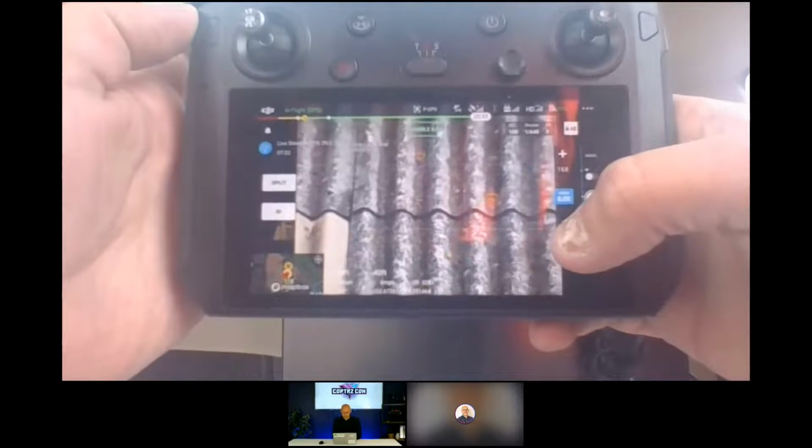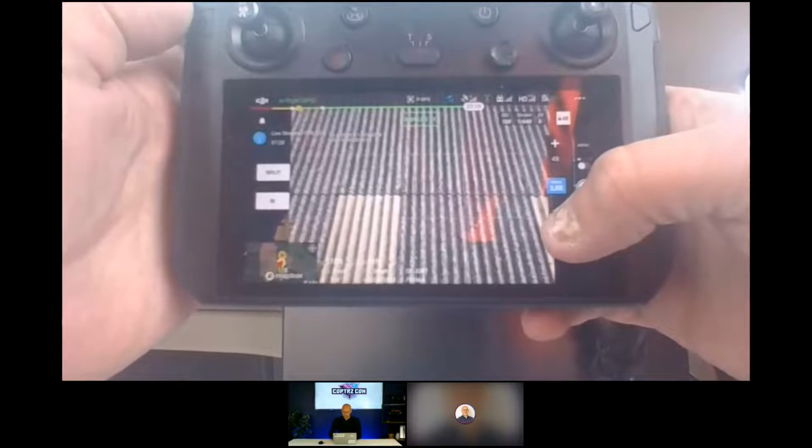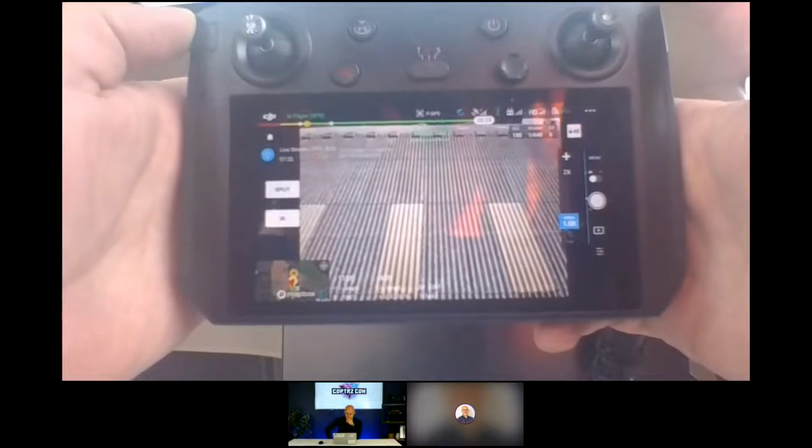Back to 8 times zoom. We're still in digital. Now we're in lossless. So that's 4 times zoom. That's 2 times, and that is widescreen. So quite an impressive zoom camera.